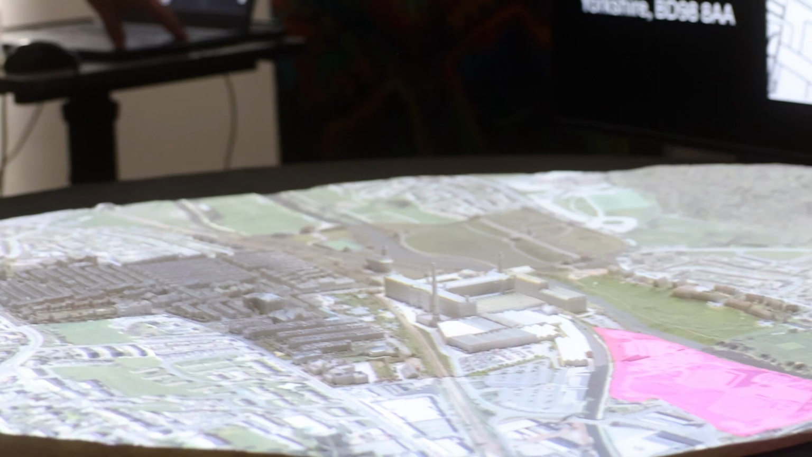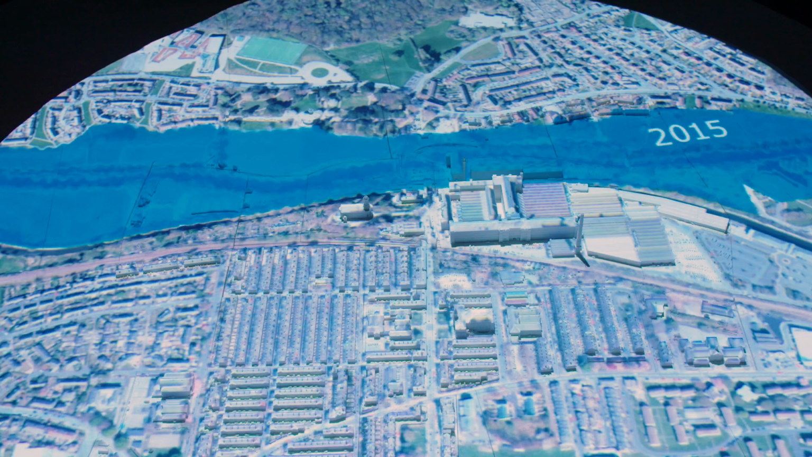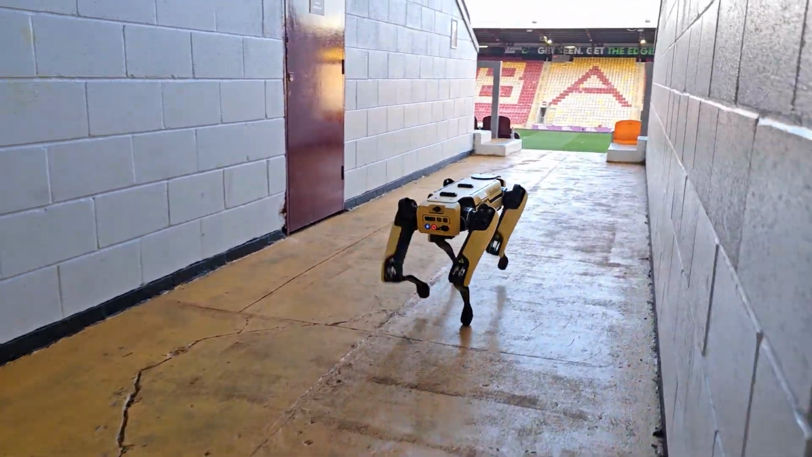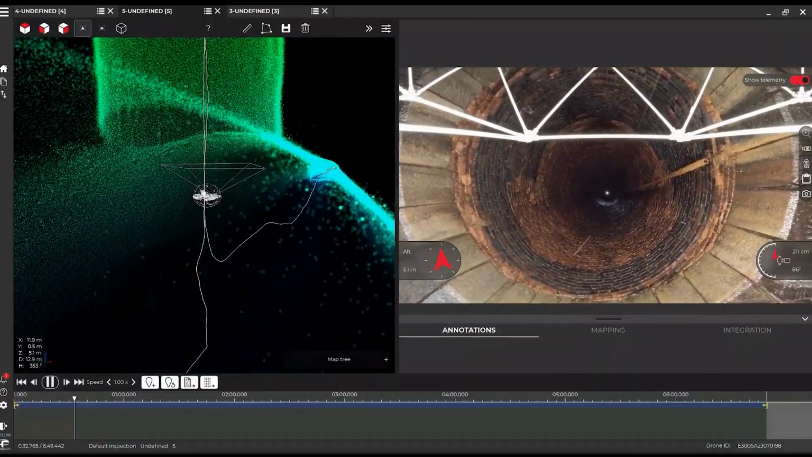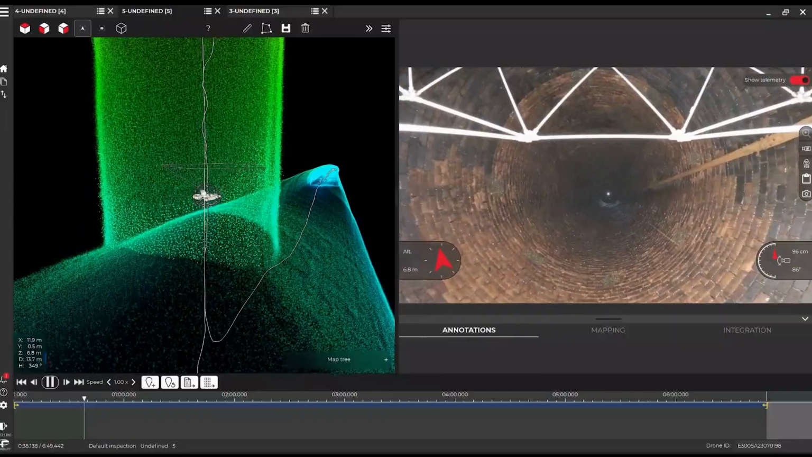But aside from just documenting everything, this data has many uses, ranging from regeneration and disaster planning to supporting modelling for air quality and flood risk. Our capabilities also include a robot dog and cage drone that can take scanning technology to explore and map dangerous areas without risk to human life.